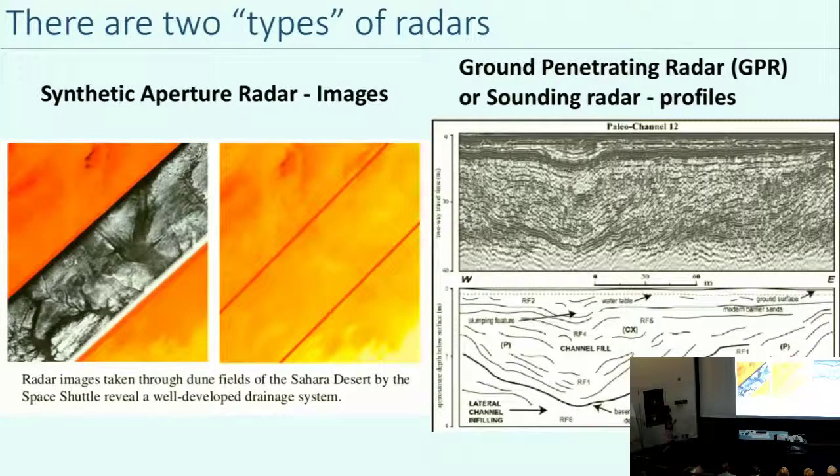And also, there are two types of radars. At least this is how I think about it. So some of you may be familiar with the shuttle radar pictures or orbital radar pictures. And this one right here is a space shuttle radar picture, this is the Sahara Desert. And the radar strip is here.